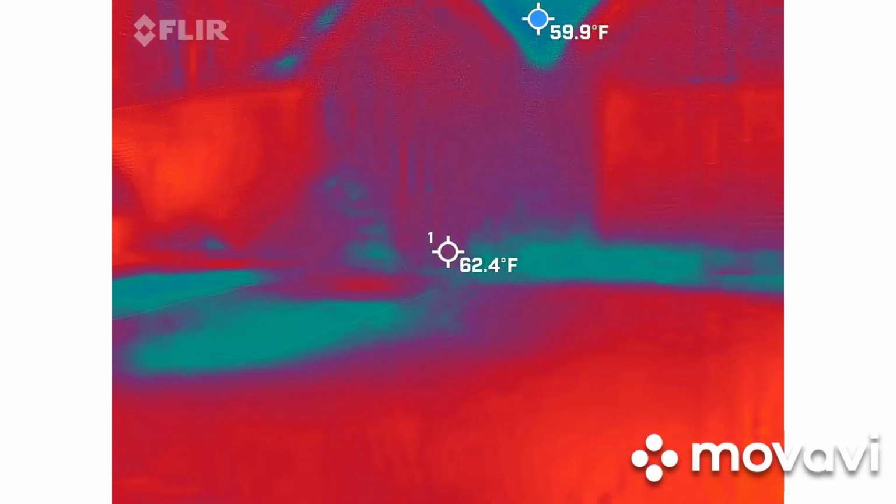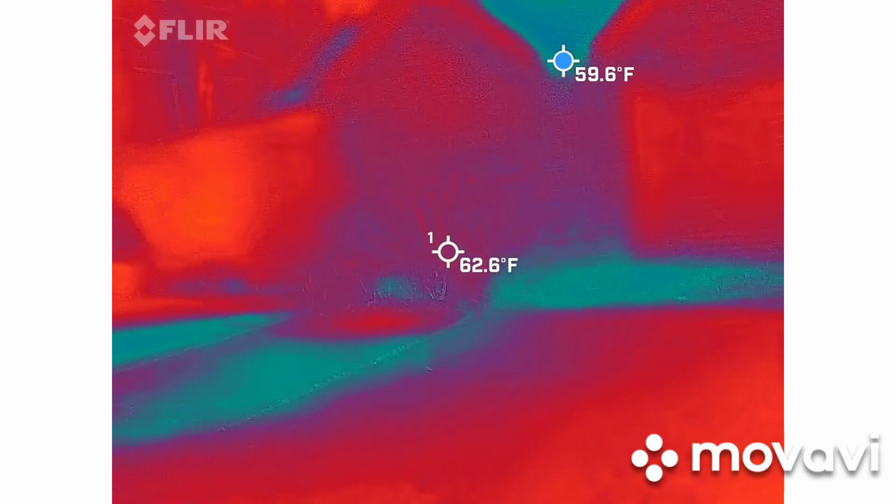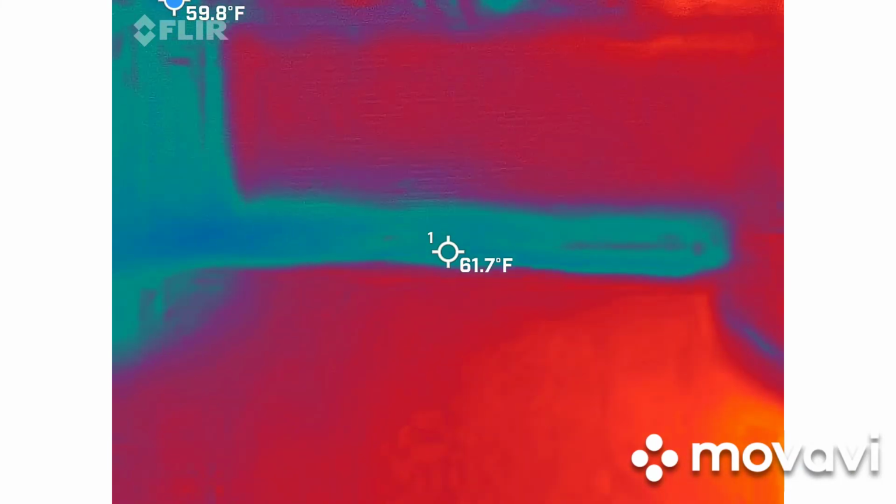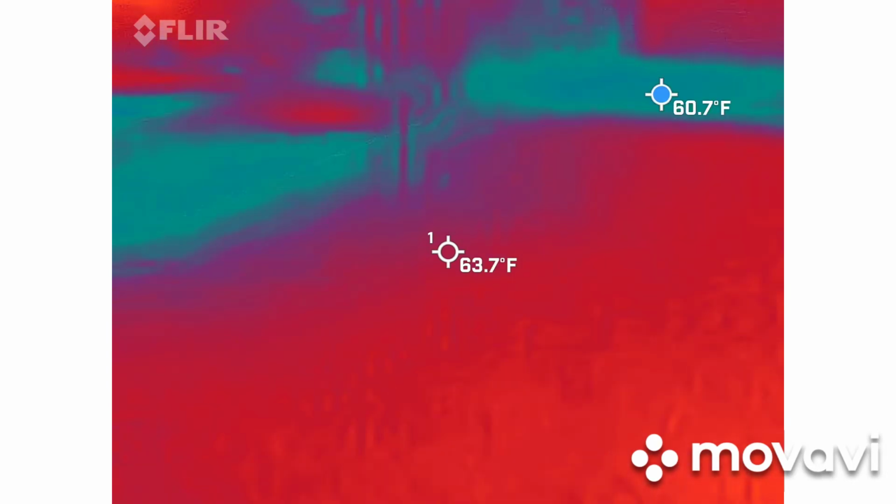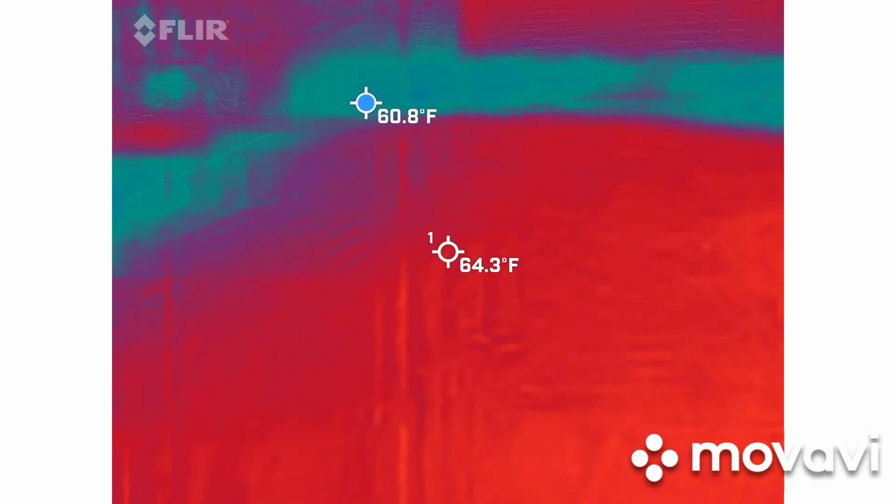Half block that or walk that way. 2 blocks that way. What's that? I didn't think we'd spend time in the parking lot. No. So we're gonna go and flip through the building. Yeah, I didn't do that.